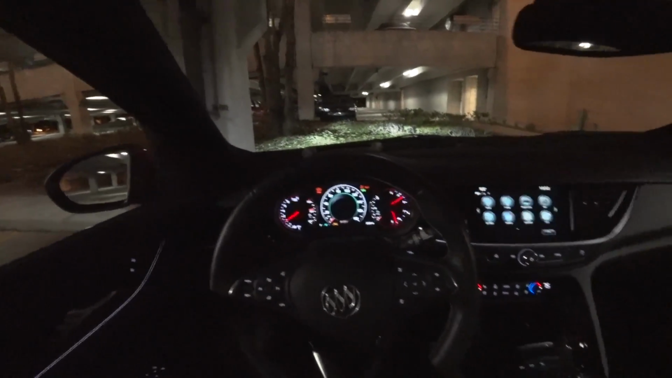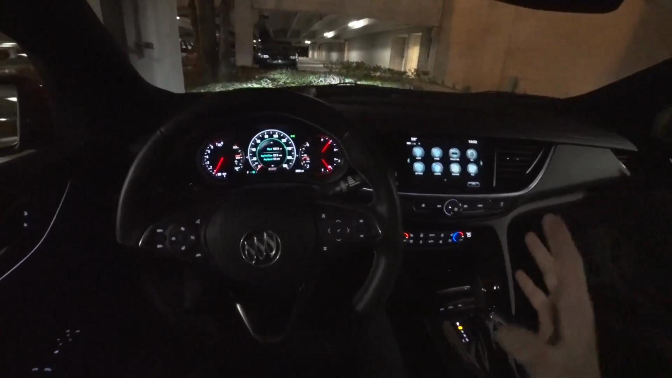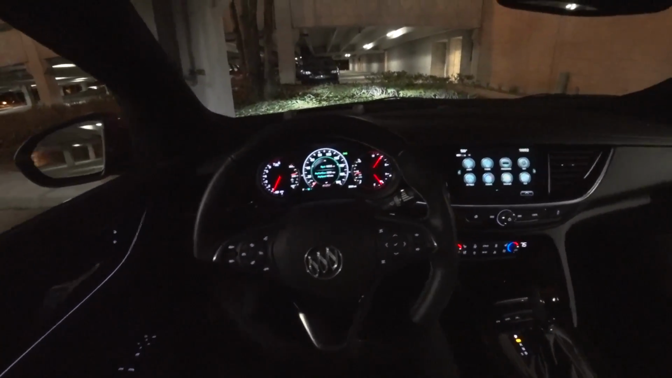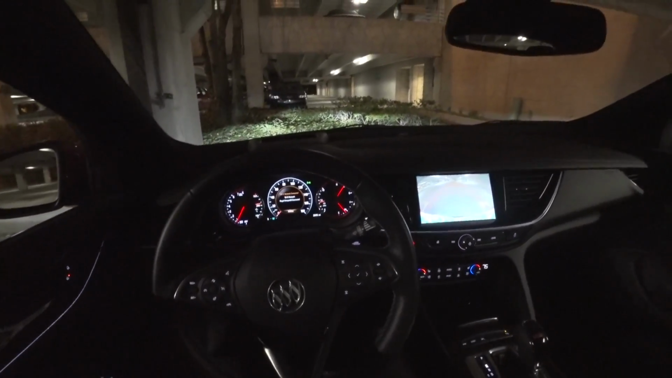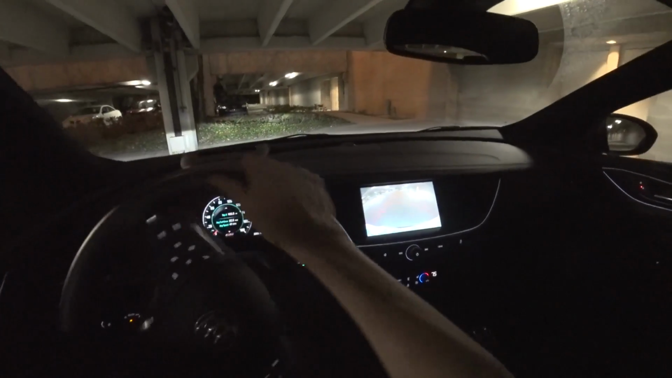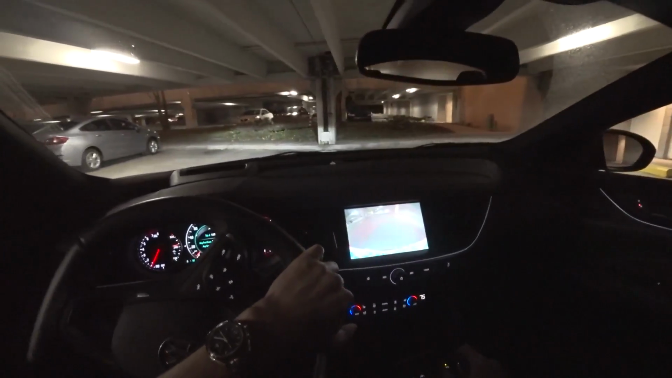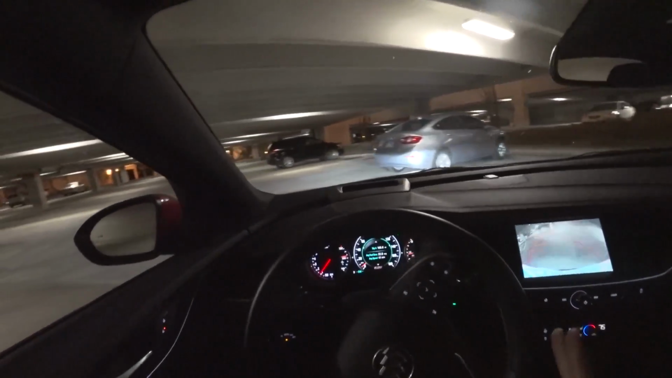If you've already seen my first impressions video, you'll know that I really liked this car initially. I had really good first impressions on this. It's a really, really fun sports sedan to drive. The engine sounds great, it performs really well, pulls really hard. Haven't really had too many complaints about it this week. I have a couple though.